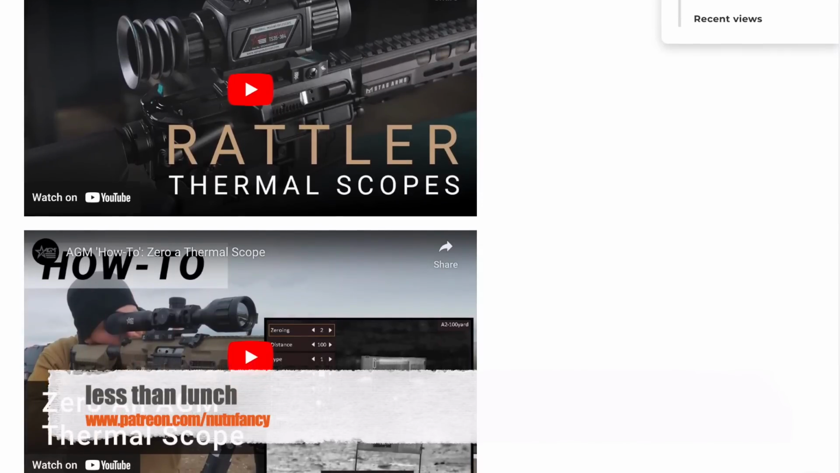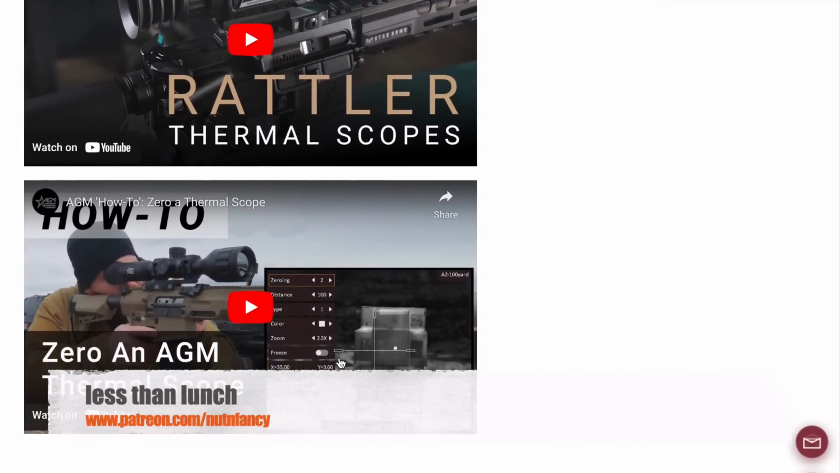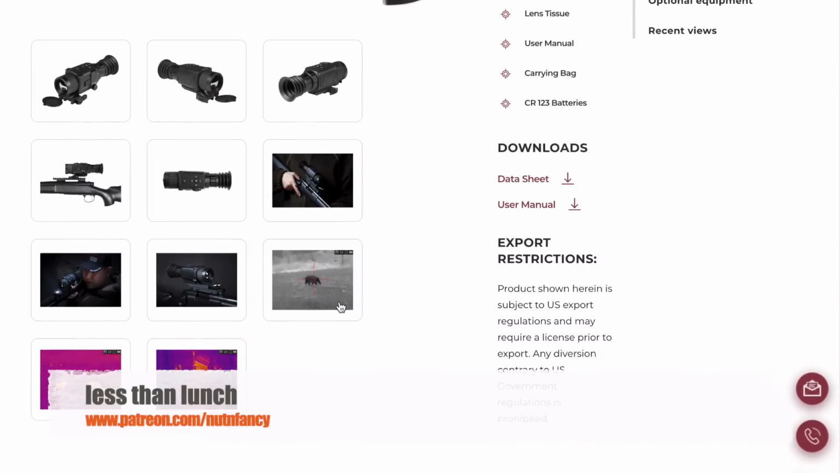We're going to outro with some video, more video showing us getting it done. Shooting steel, I think I have a fair amount of that, and just the imagery between the 384 and the 640.